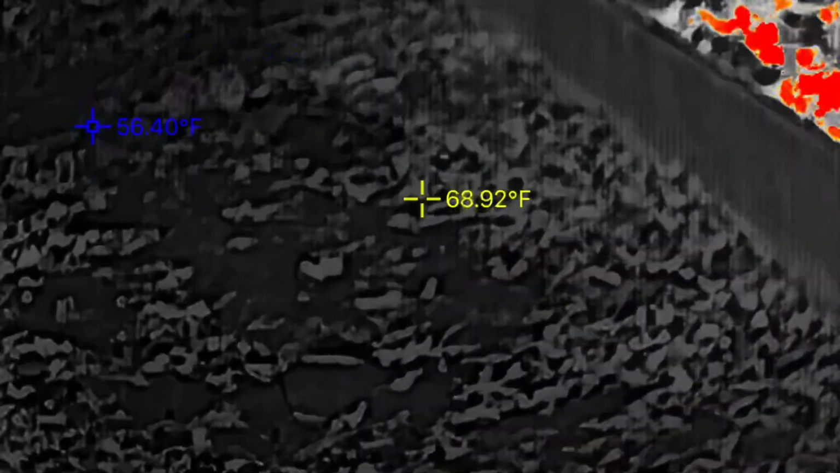And what we're going to do is switch it back to black hot and take a look at the greenhouse. There's the greenhouse.